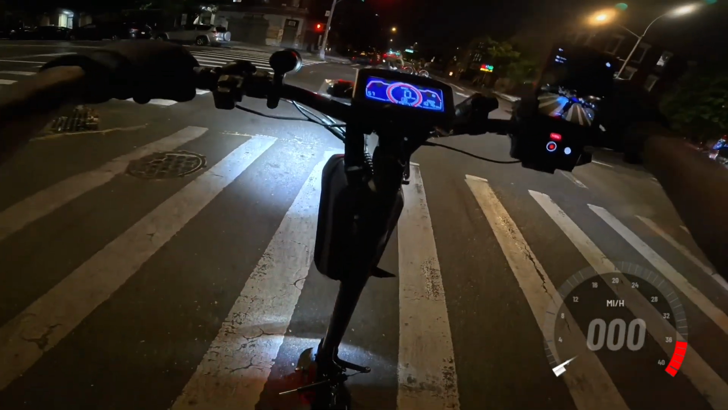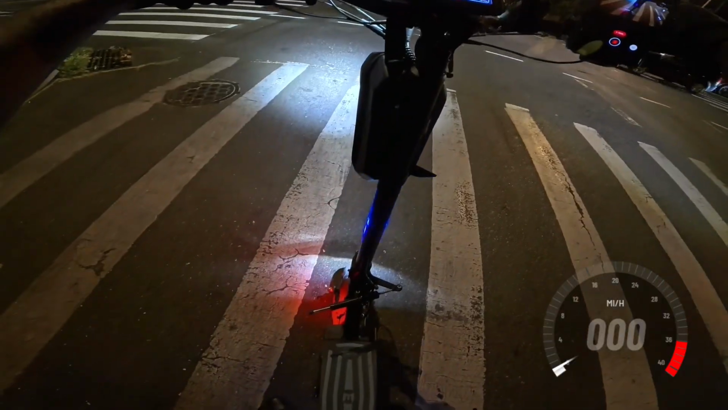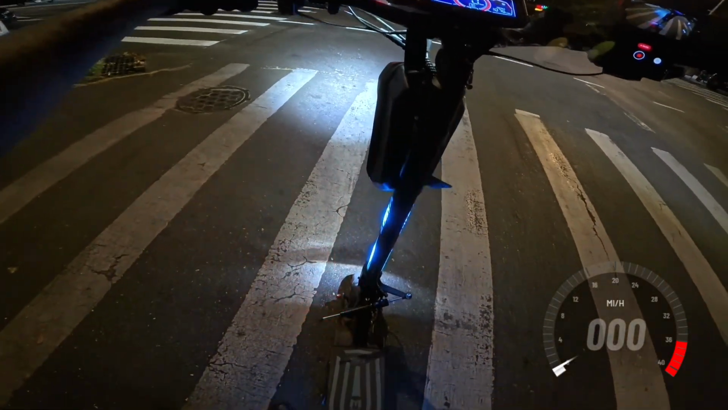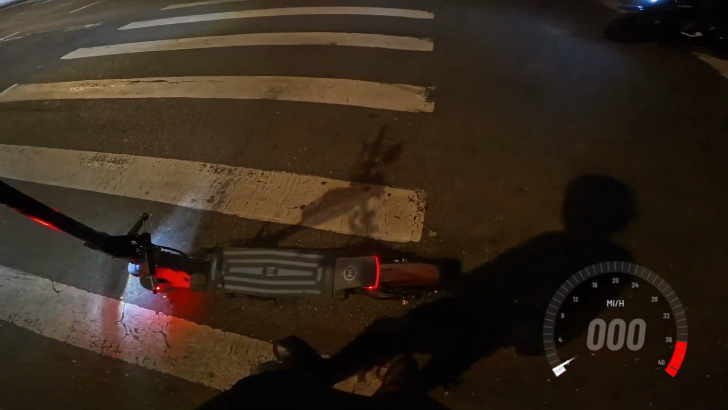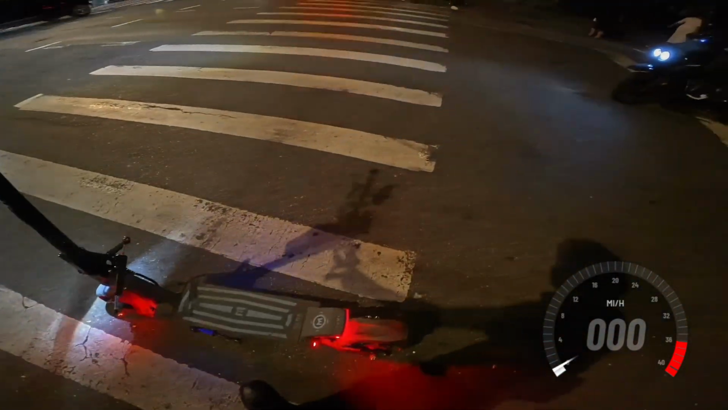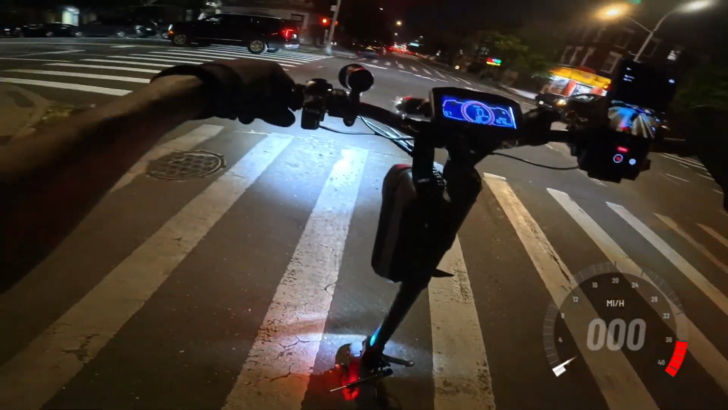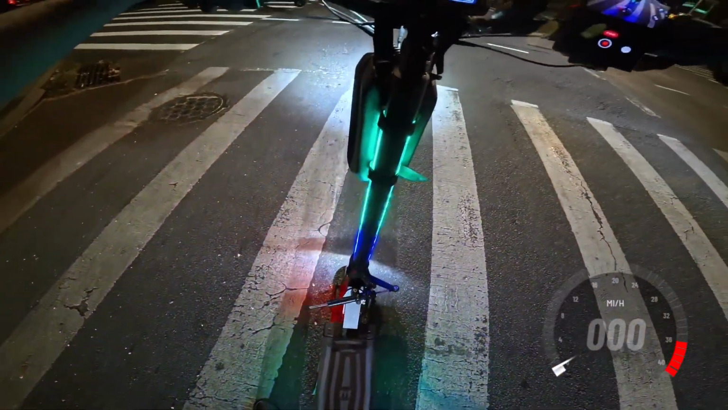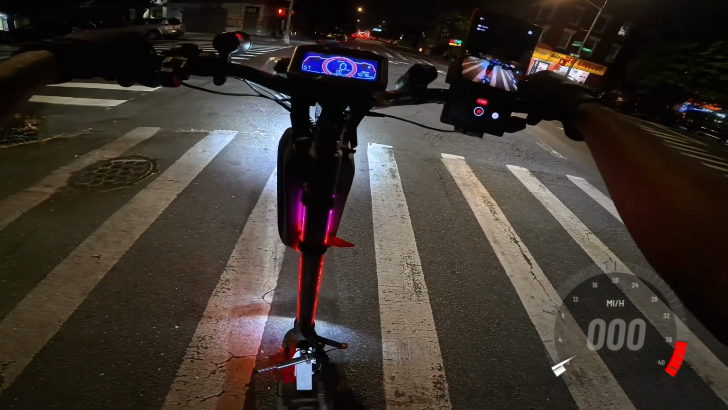Only time the turn signals are really visible is at night. I see that it's visible on camera. You guys can actually see it. It's also here on the back. It's literally red, just like the brake light. Would have been nice if they had another color, but it is what it is.